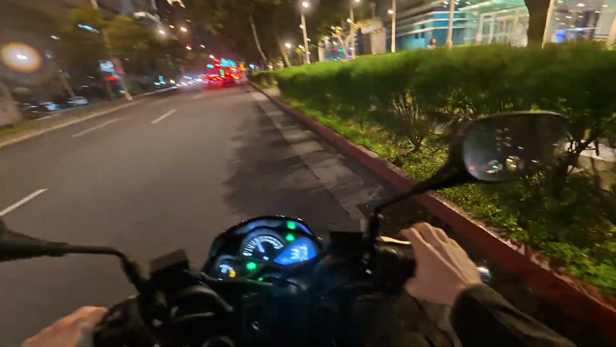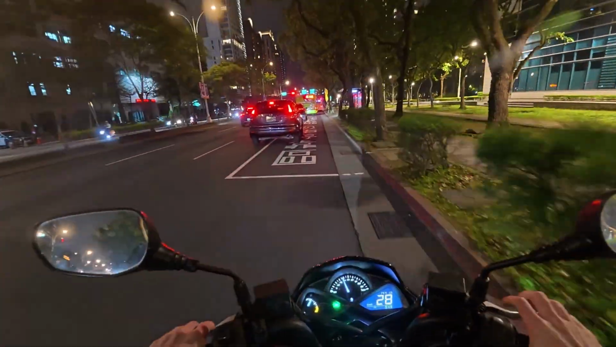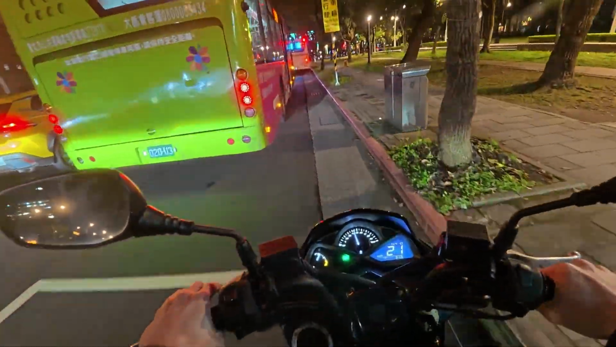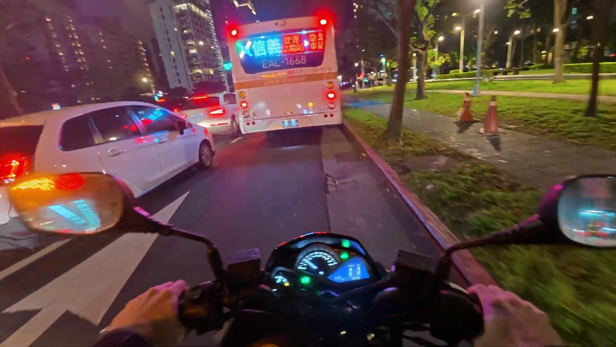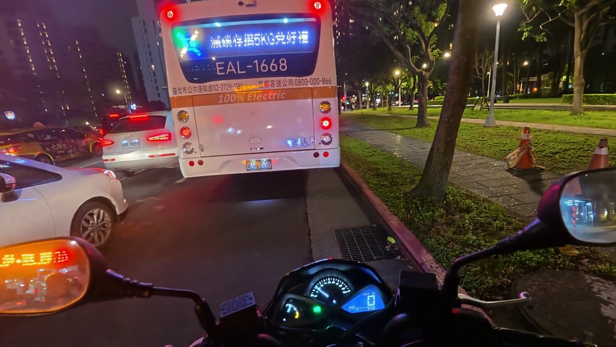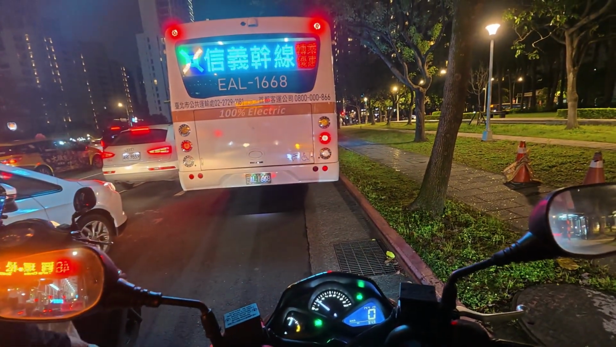I think they showed these kind of videos to make people respect the traffic laws, I guess, and to make people drive a little bit more conservatively and safely. Because if you drive a scooter in Taipei, you probably know, like Taiwan in general, some people drive like maniacs here.